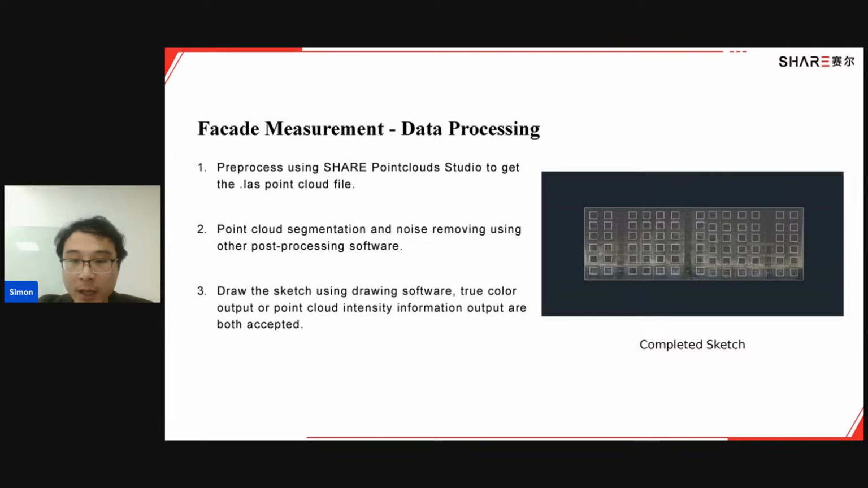A point I'd like to mention is that you can use true color output or intensity information output, because all we need is the sketch, no matter whether it's in the true color of the real world or the intensity information. We just want to get a clear look so that we can draw the sketch better.